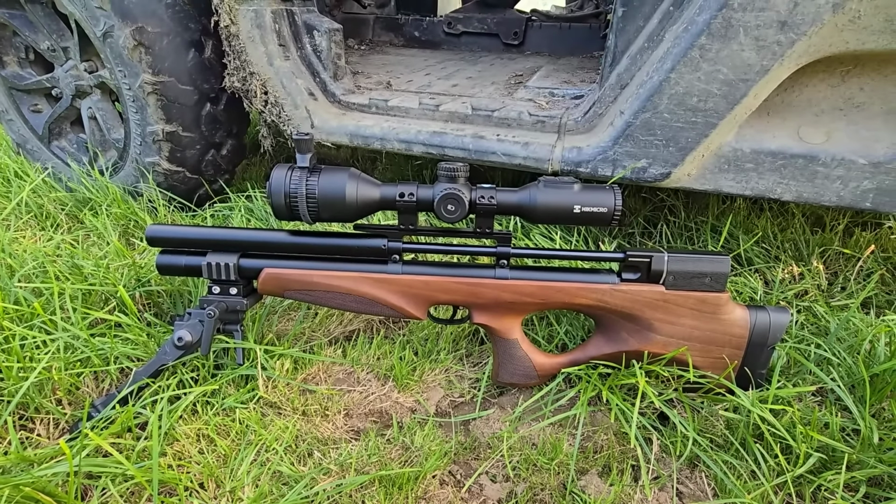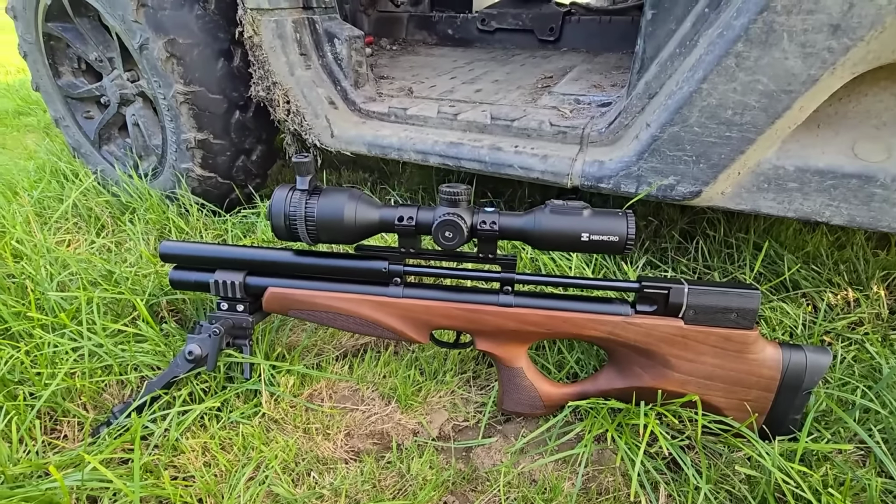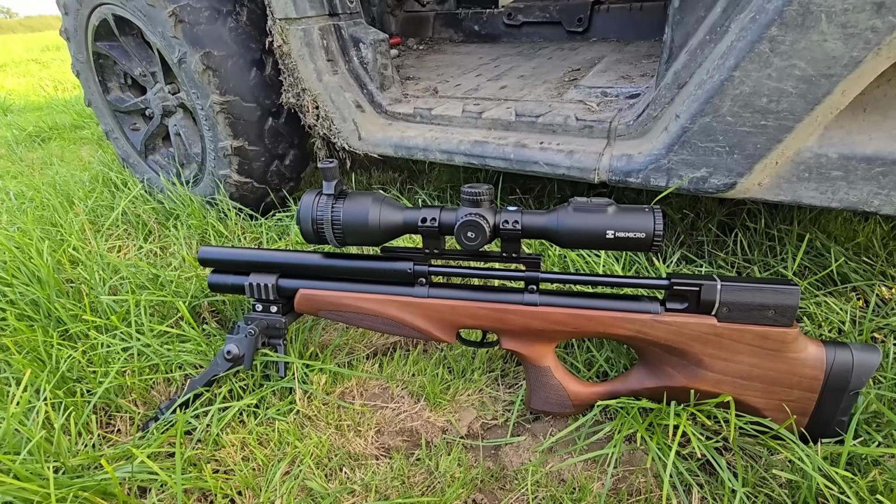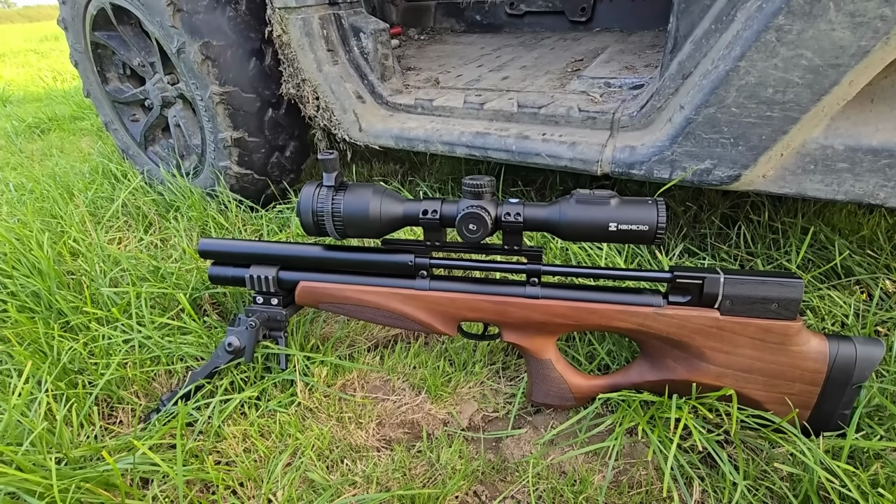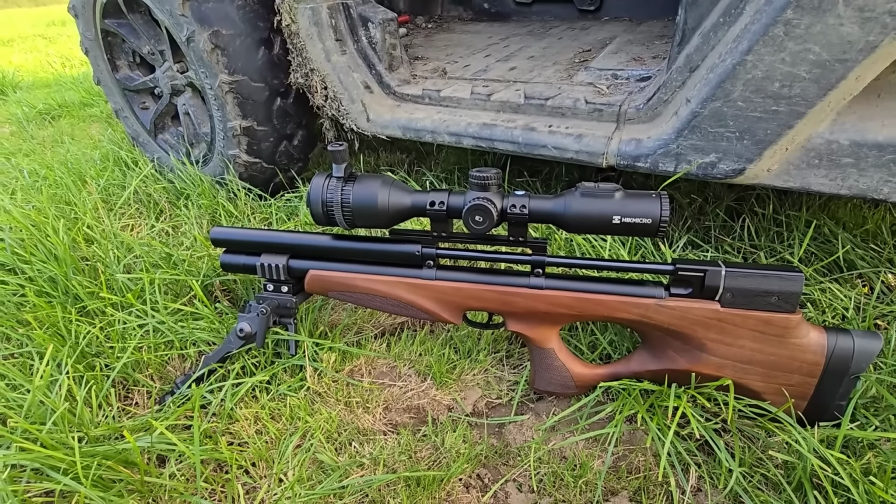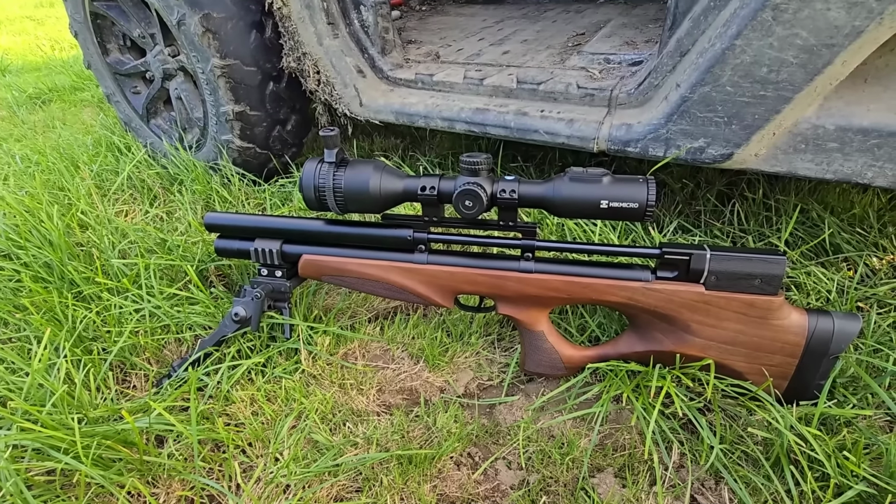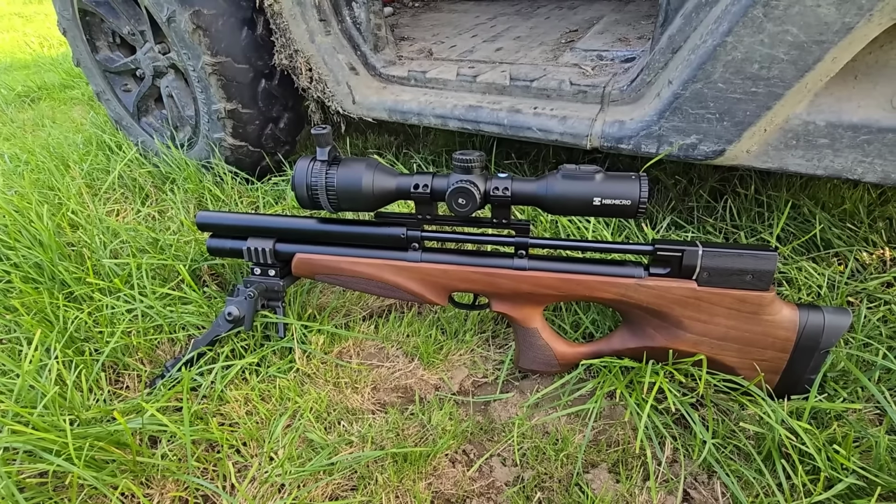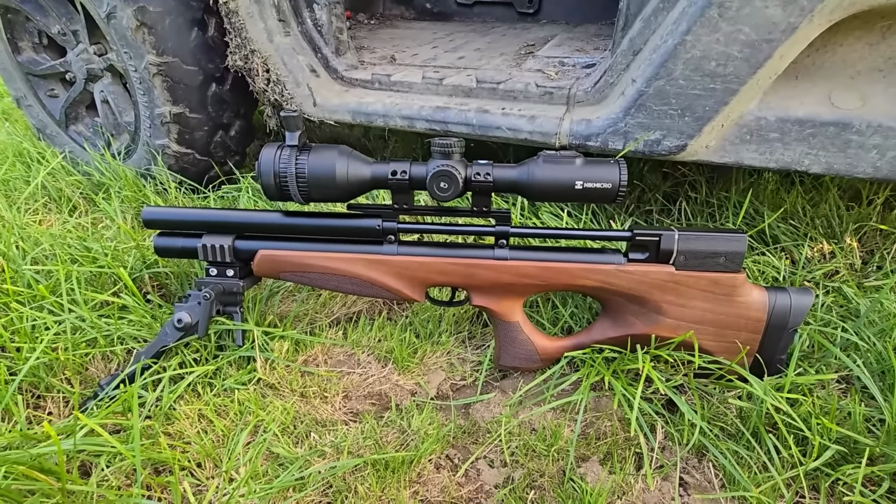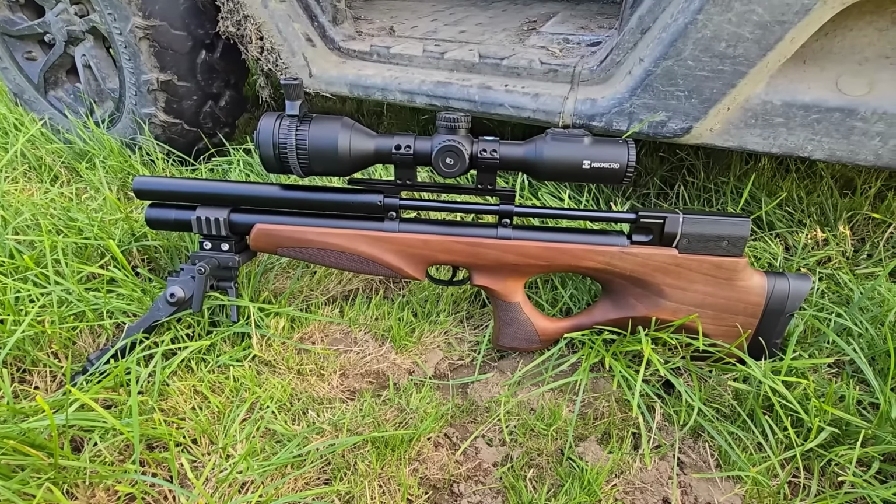So that's the rifle. I'm going to be doing a bit of rat shooting. I've got some content from filming over the last couple of nights, as a friend of mine has a really bad rat problem. In total, I think I've had about 50 rats in the last 2 days, and for me, that's a lot. I don't do a huge amount of rat shooting, but they seem to come in waves here. For some reason, they prefer the summer to the winter. Anyway, I'll show you some content using the Skyhawk in action.